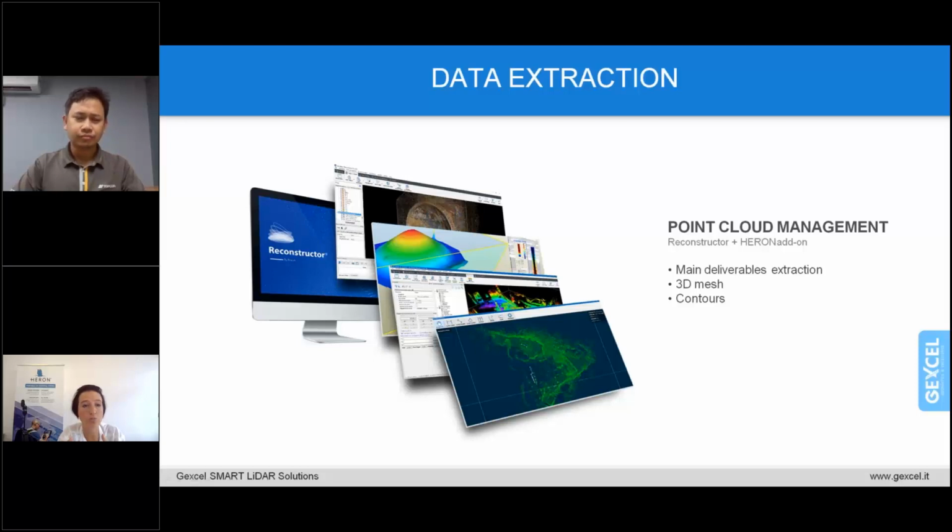And Reconstructor is the market-leading point cloud processing software, and it is composed of different add-ons. In the base modules, you can import your data, filter, and automatically register your scans without a target, and thanks to these features, it has been possible to merge together the GLS data and the HERON data without any issue or struggle. And there are also several cloud editing functions that support users to lightweight and cleverly organize the 3D model.